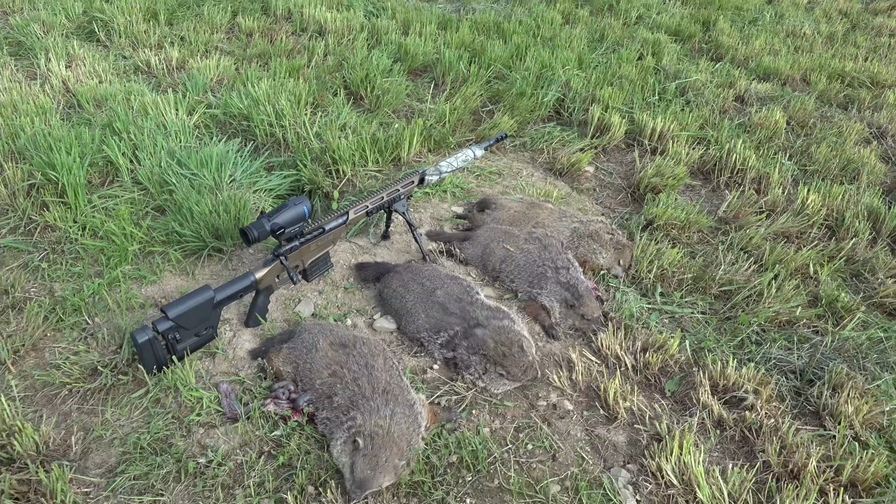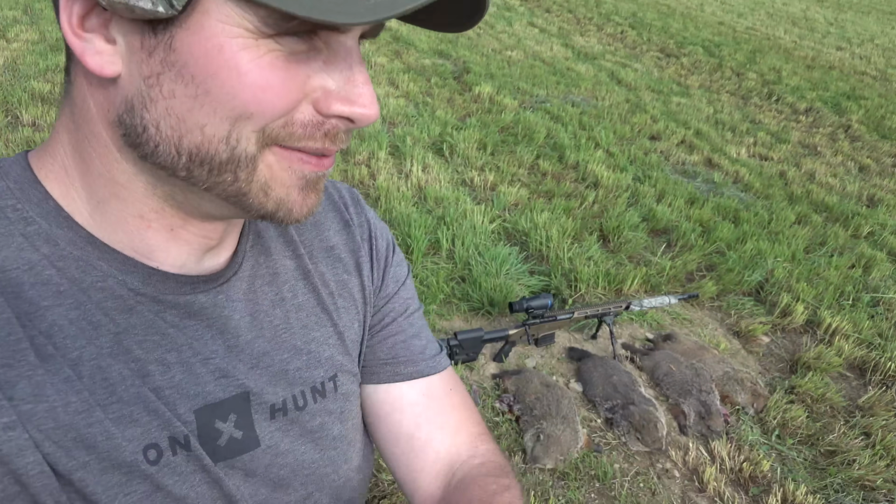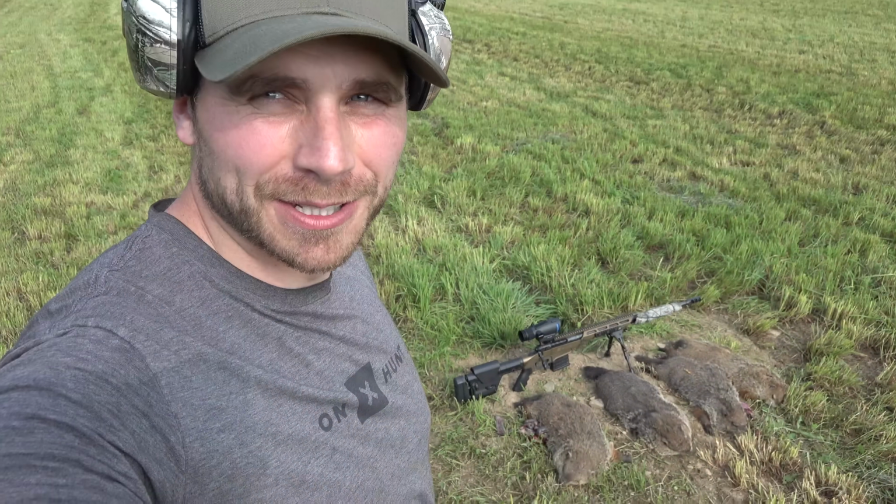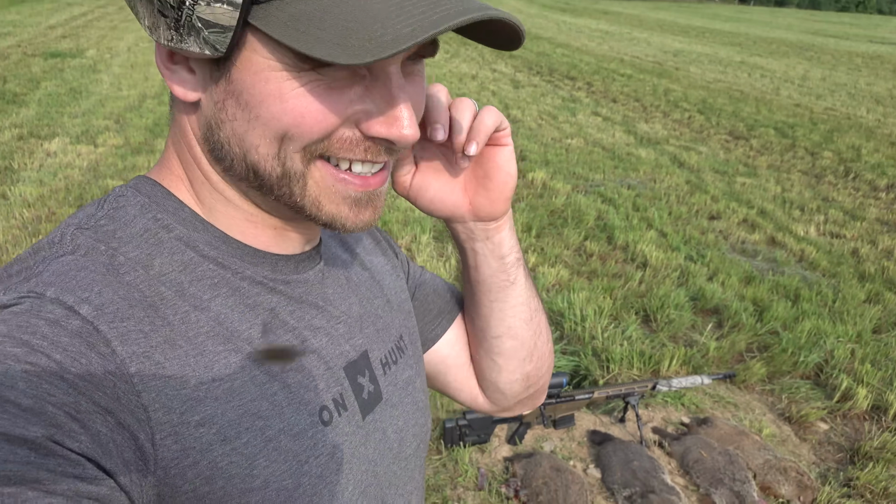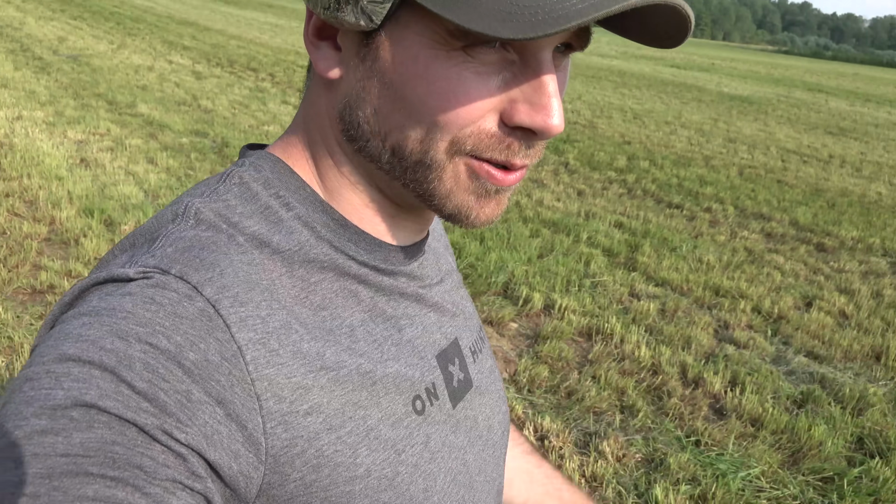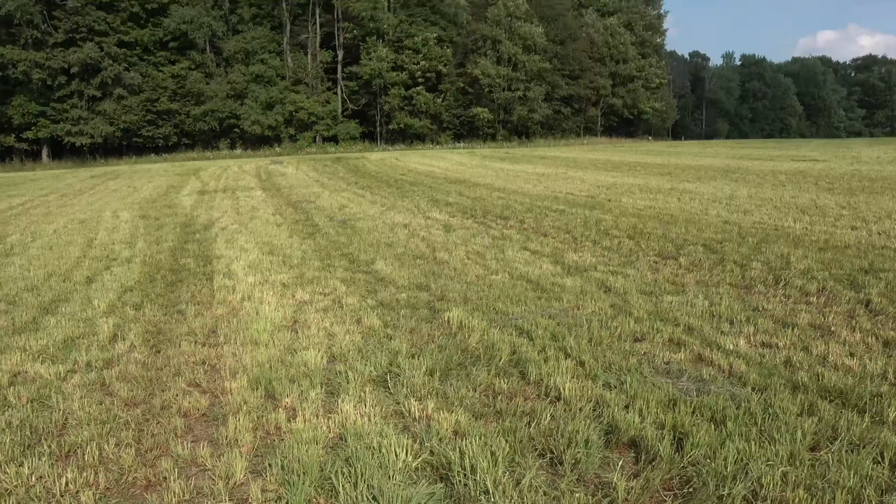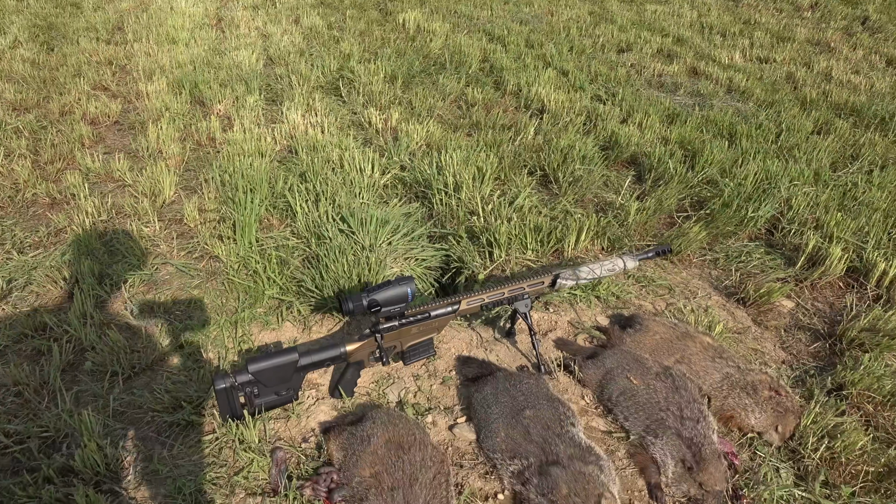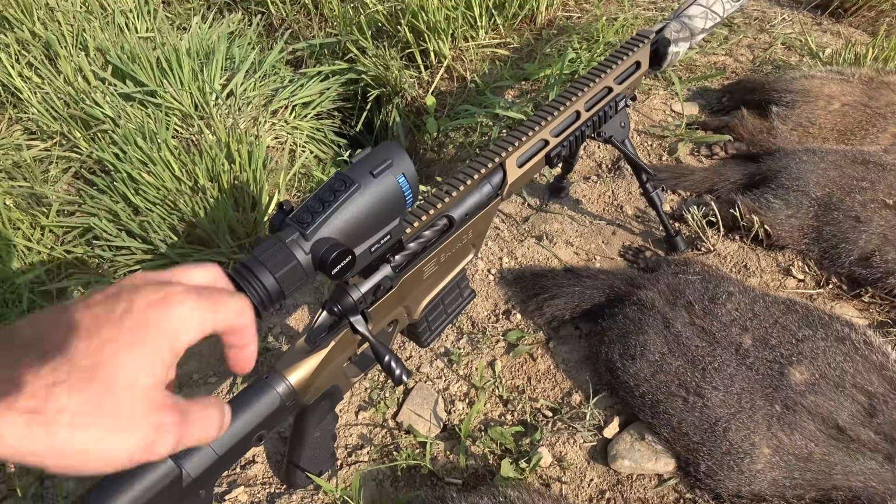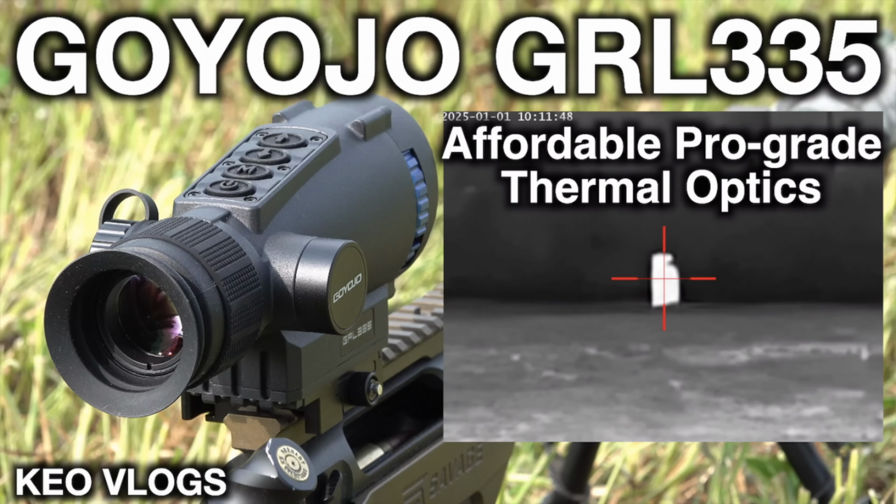Well, here's the lineup of chucks that we just whacked. I only sat out here for probably 25 minutes. I snuck right up to that hilltop right there by the shanty and just watched for a while, and they just kept popping up and I kept whacking them, 4 for 4 with the 6.5. This is the first time I've had the 6.5 out. I got this new Go-Yojo night vision thermal hooked up to this and got it all sighted in.